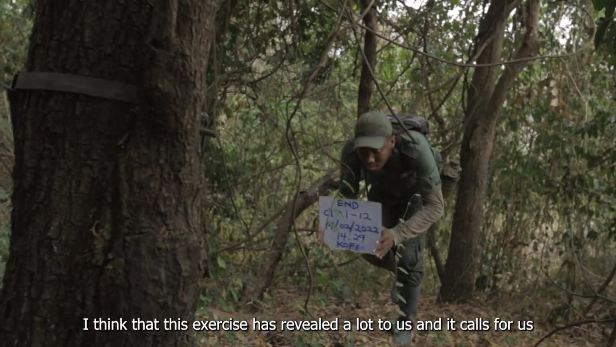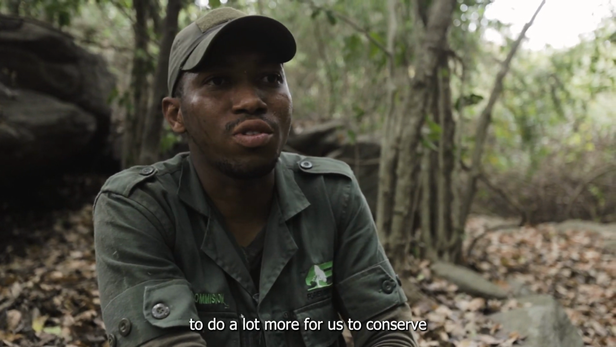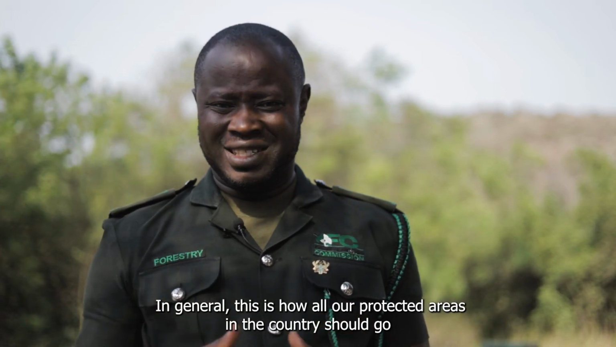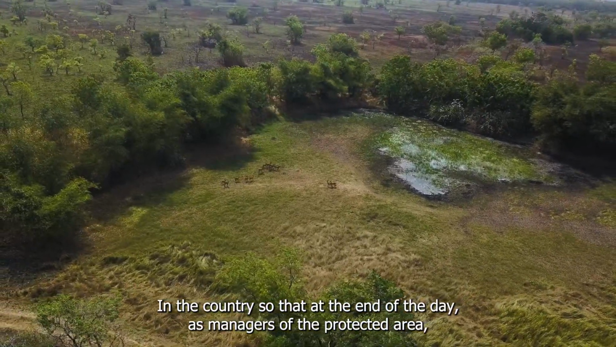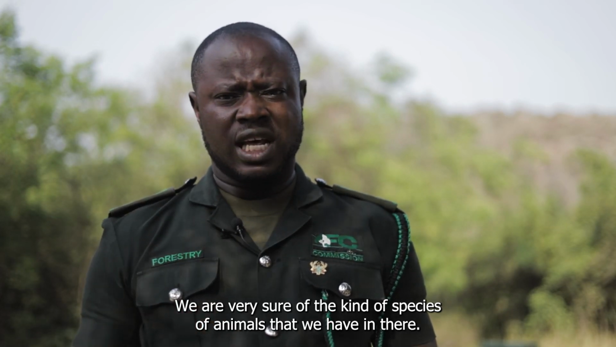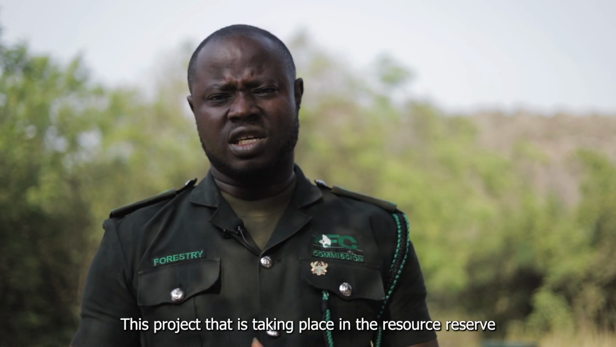I think this exercise has revealed a lot to us, and it calls for us to do a lot more to conserve the animals in the park. In general, this is how all our protected areas in the country should go. We hope that this monitoring exercise will be extended to other protected areas in the country, so that at the end of the day, as managers of the protected areas, we'll be very sure of the kind of animal species that we have in there. So for Shai Hills, we are lucky and very glad that we have this project taking place in the resource reserve.